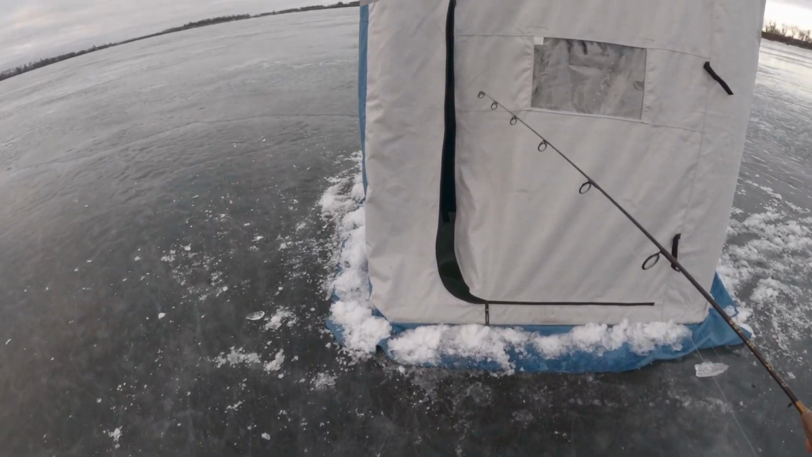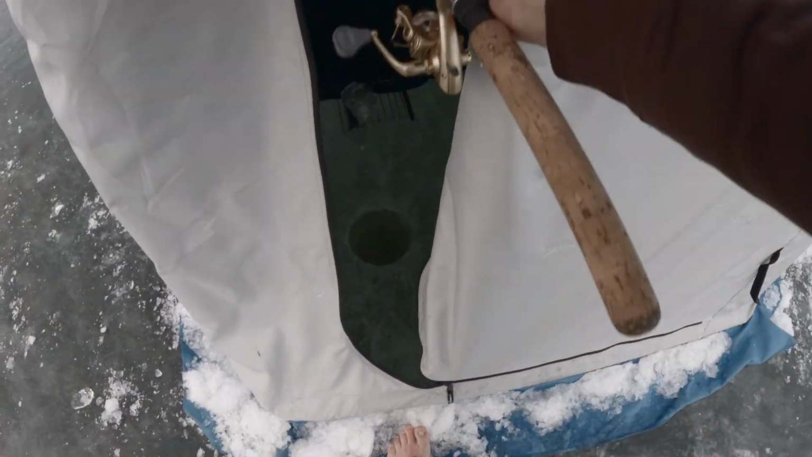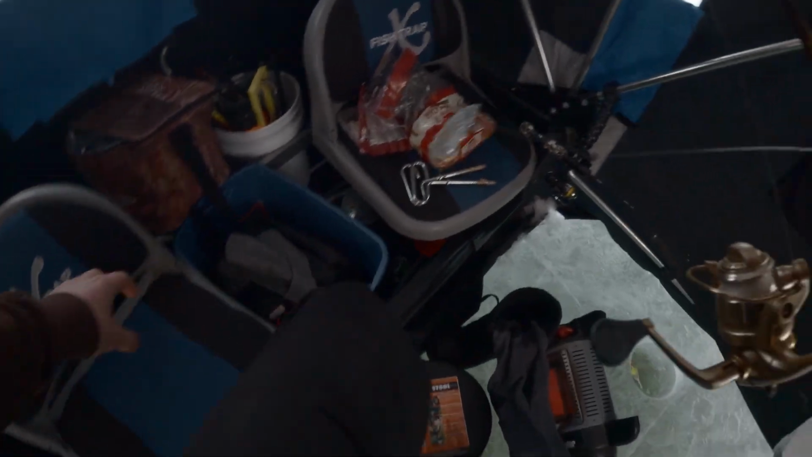But I don't know why I'm on the ice with no shoes. Kind of an idiot. I'm actually really an idiot. I don't know what I was thinking right there.